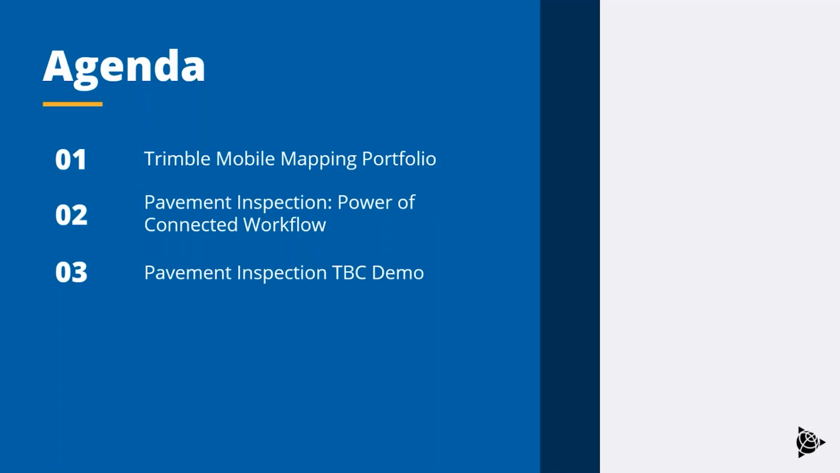Okay, so agenda today, we're going to start out. I'm going to do a run through on our mobile mapping portfolio, and then we're going to hand that over to Christina to cover the pavement inspection in TBC. And then lastly, Skylar will take control and we're going to do a live demo of that workflow in Trimble Business Center.